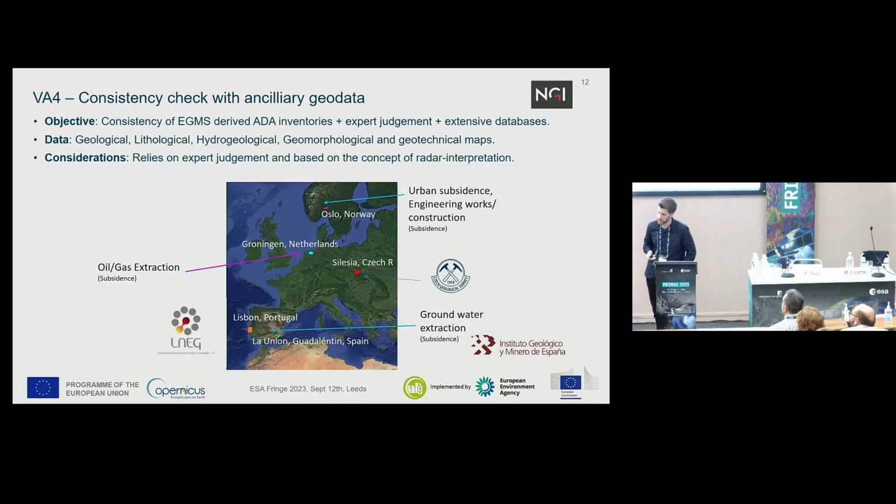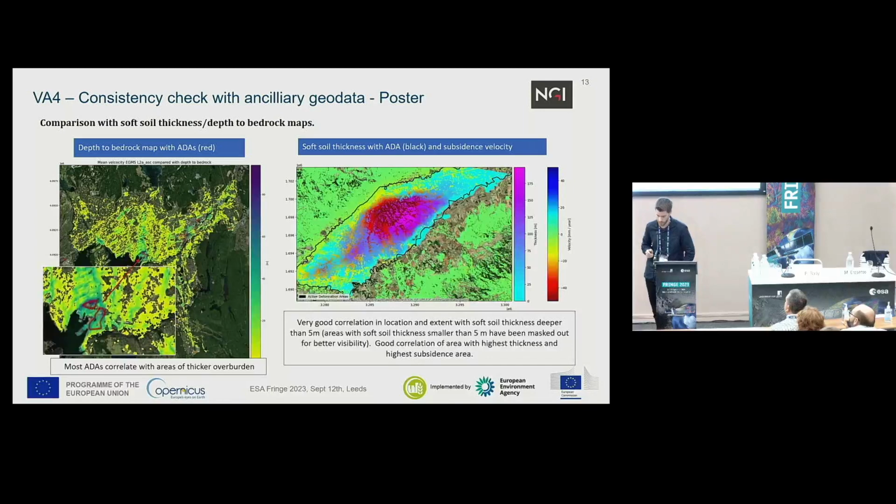So this is more of a qualitative analysis, and we have different sites tackling different thematics. You'll see La Unión, for instance, in Spain. We have Lisbon, a fault system, also very interesting, and mining in Silesia and Czech Republic, and urban and construction works in Oslo, Norway. Here you see another example.